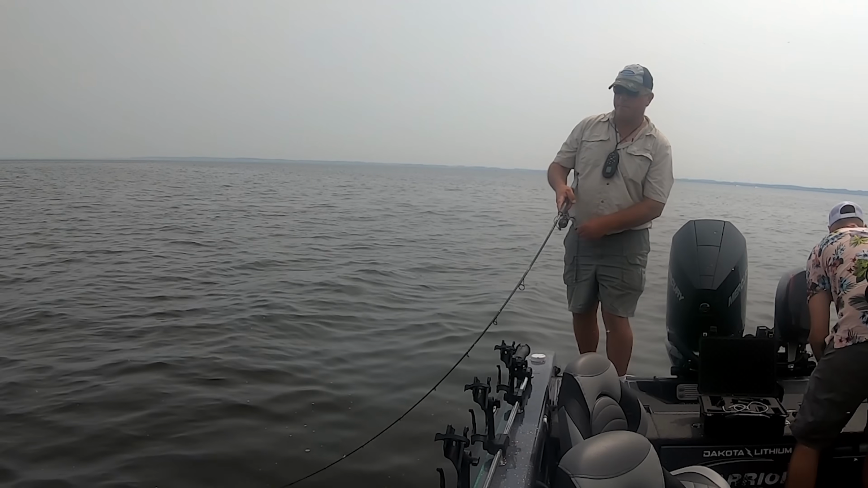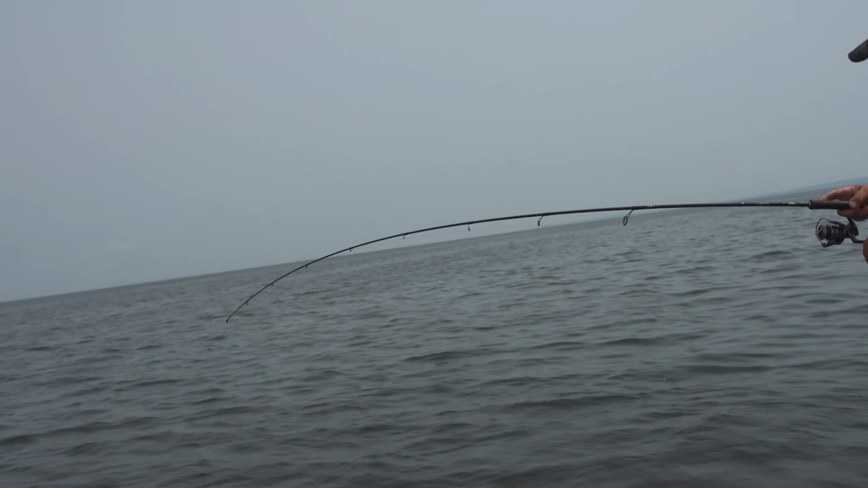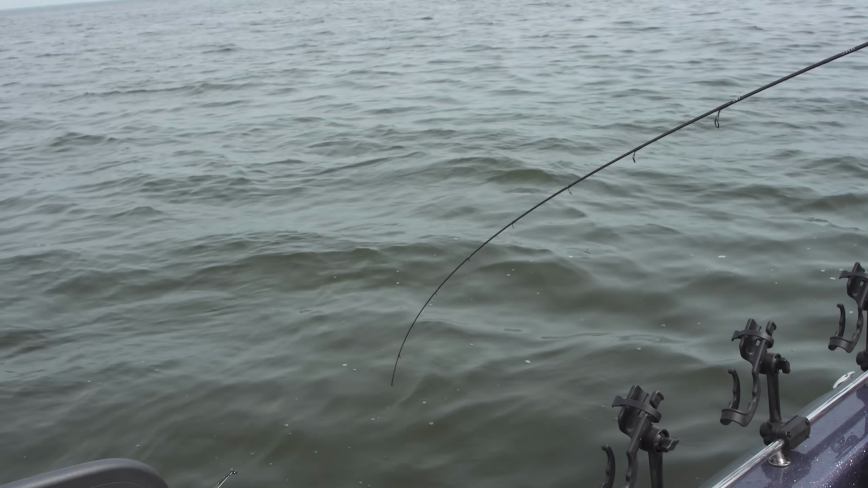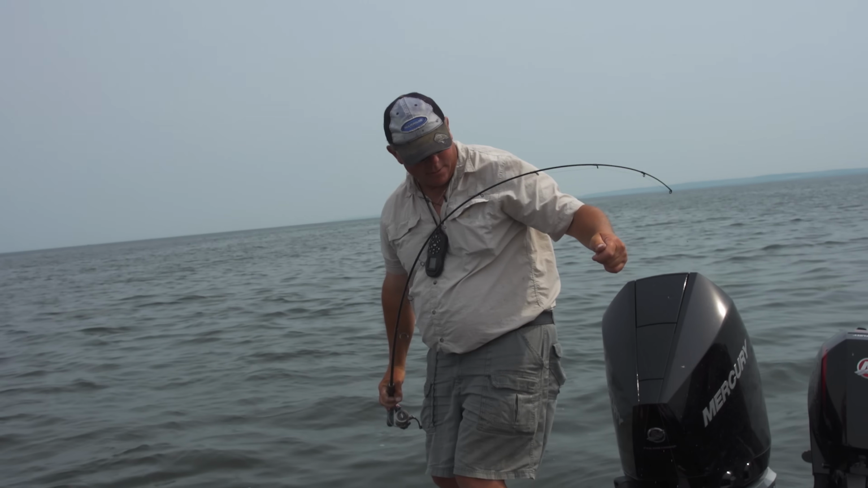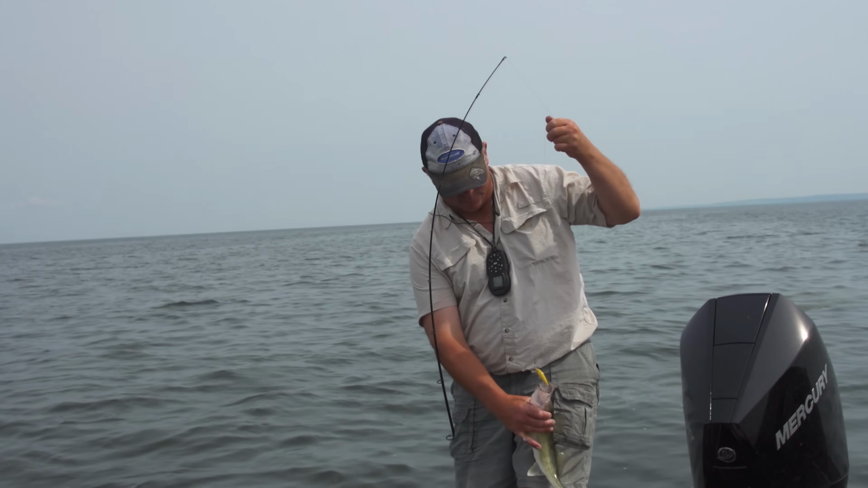There's one. Nice. Oh, lightning. Man, oh man, you are on fire now with that crankbait, and nice fish too. Yep. The crankbait is an awesome bite because I love the way they just absolutely slam it. Again, everybody, look at the quality of these fish that we're catching today.